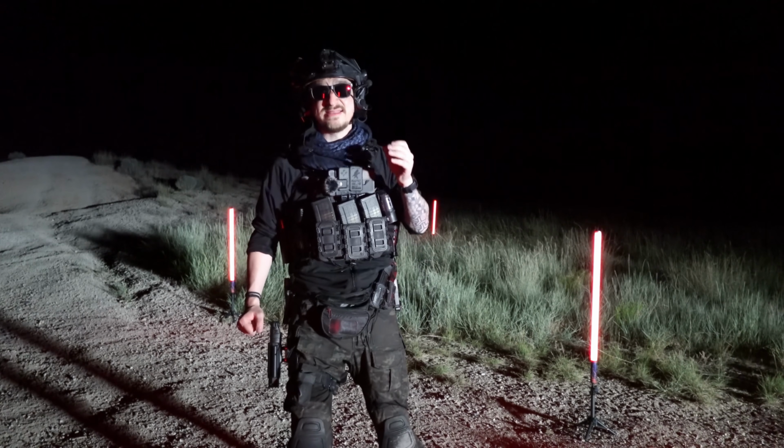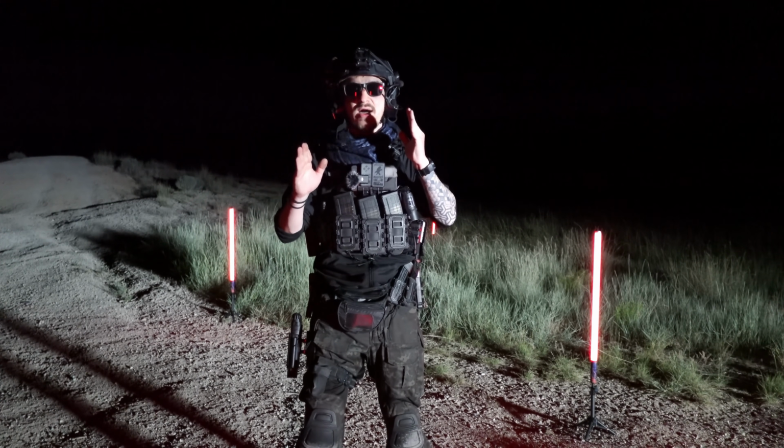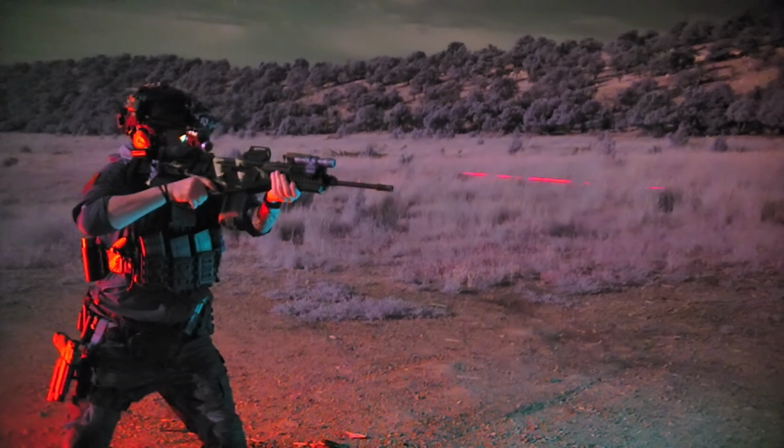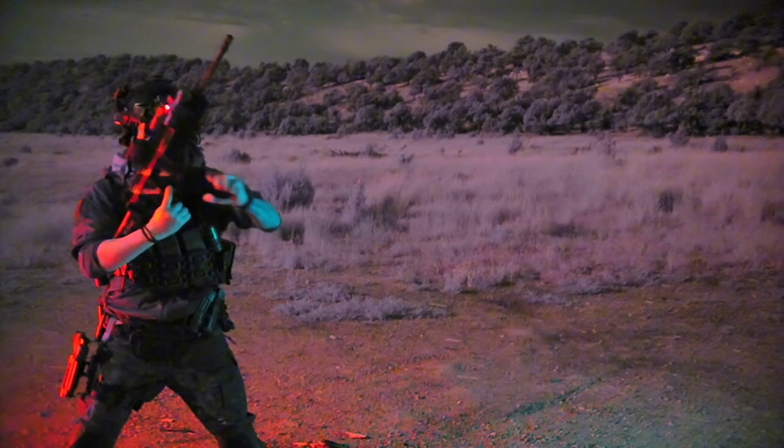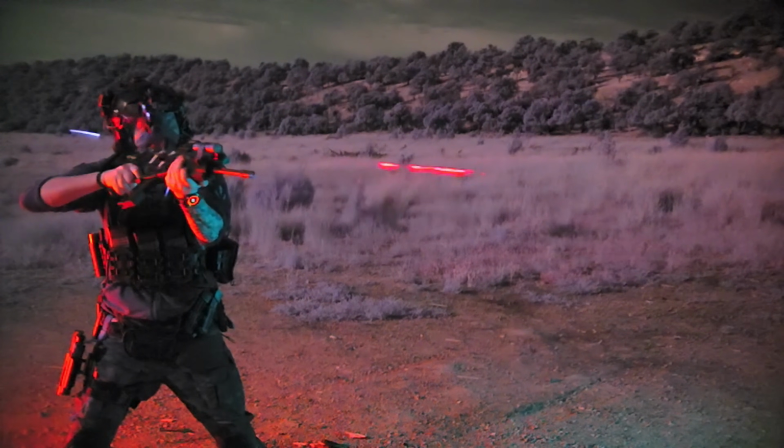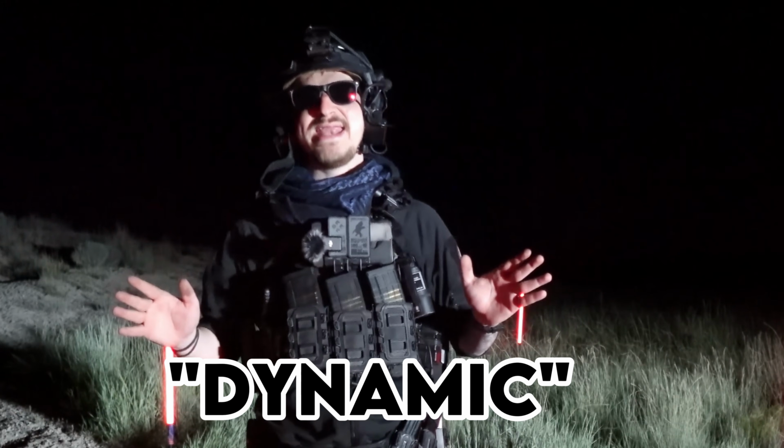Now, because the lens does smear when it's not dead on, that was really what I was trying to fix, is making sure it was steady. So if they don't fix the lens or they try to limit it and they add that on, it is going to be much more usable in a much more dynamic environment.